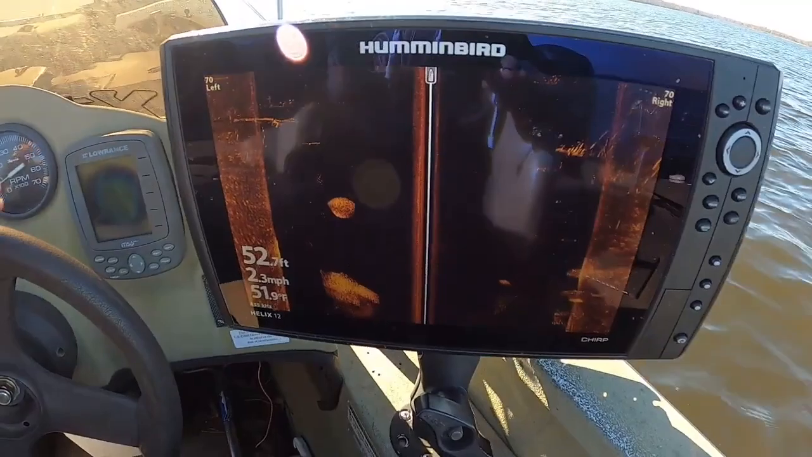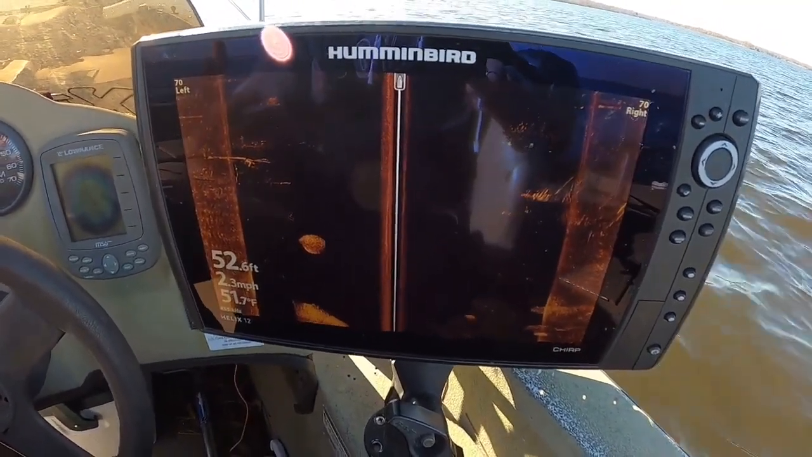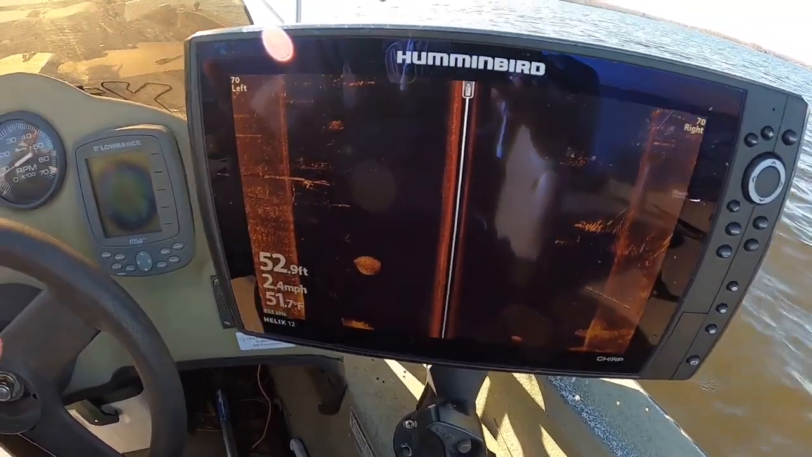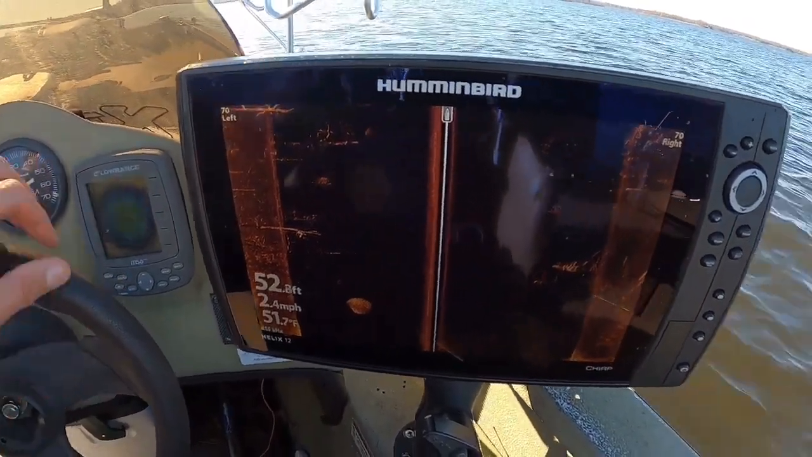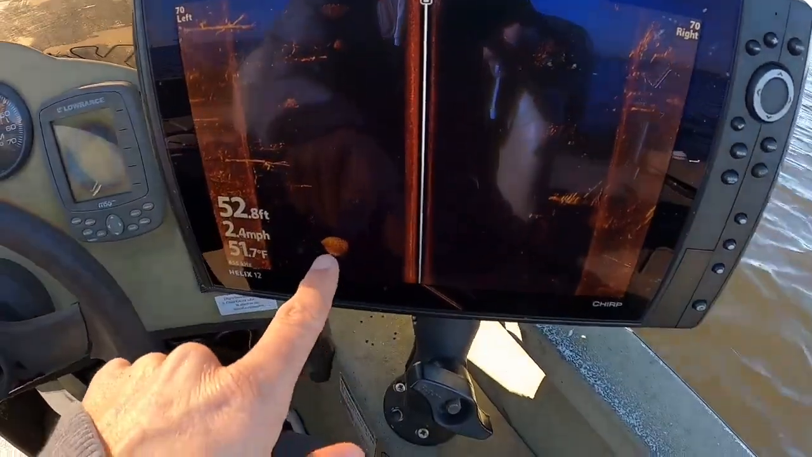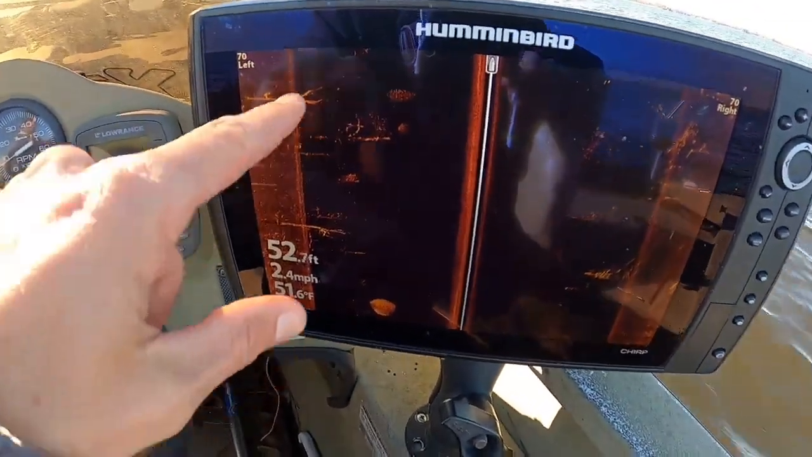From my experience, big crappie tend to be more individual fish, I guess. They don't really roam in schools. Now, I'm not going to say you're not going to be able to catch some around some other school fish, but typically when I catch the big ones, they're going to be either around bait, balls of shad like this in open water, or they're going to be around standing timber.